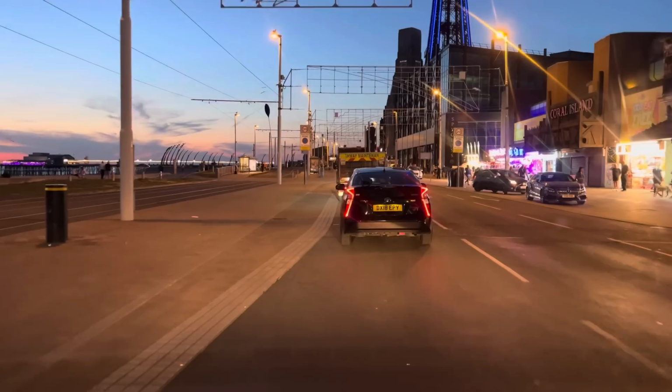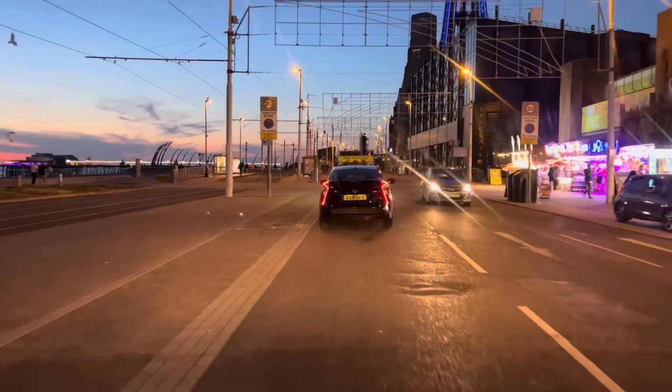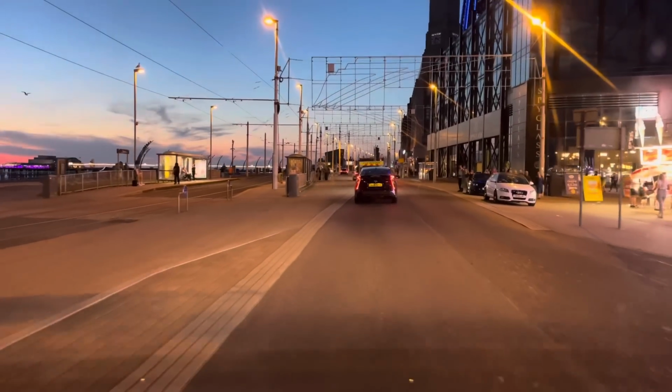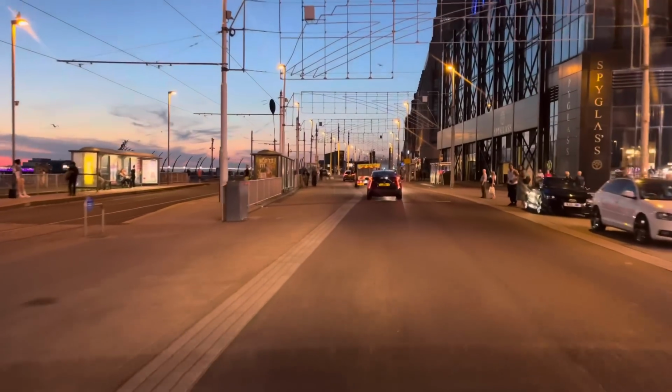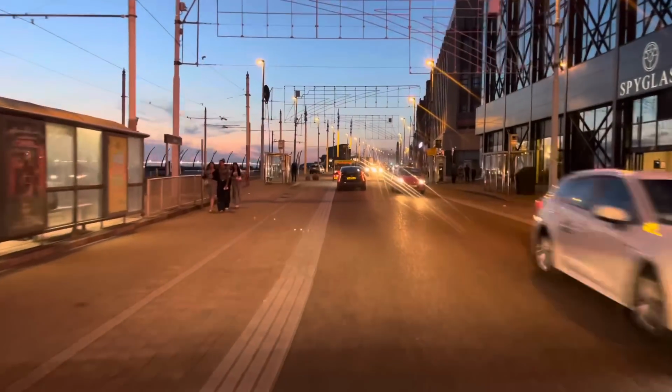And just the other side of Coral Island, you see that big black building there? That's supposed to be the Sands venue, and the Blackpool Museum, the Showtown Museum. It currently has the Spyglass Bar and the Wild West Diner. That used to be the Palace building, the Palace nightclub.